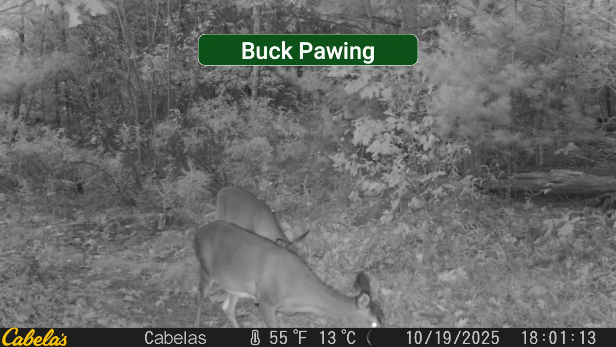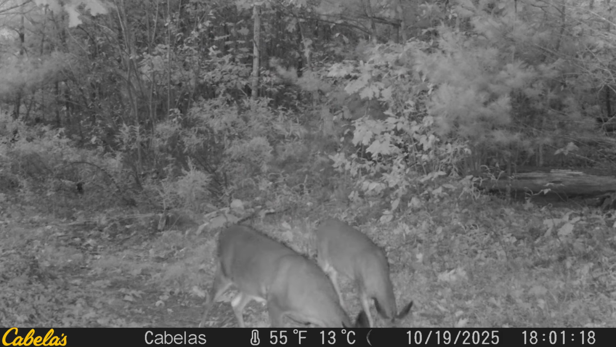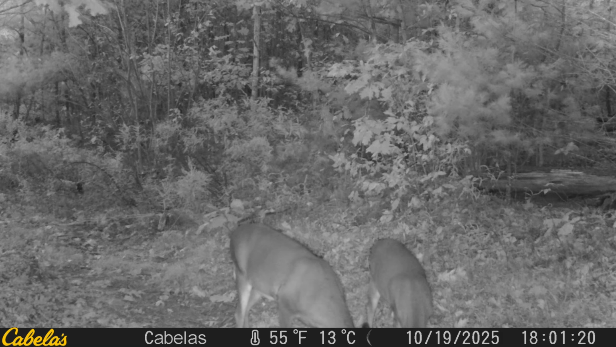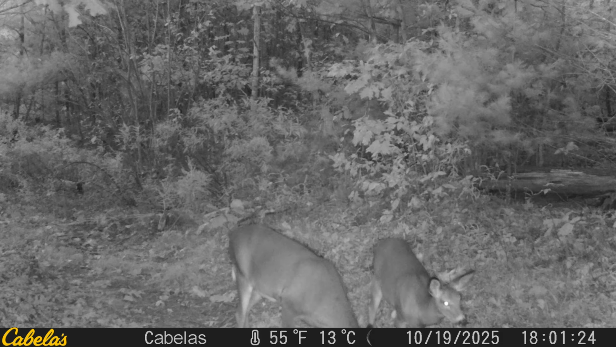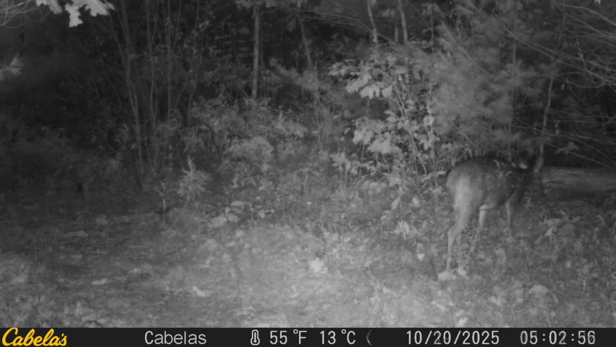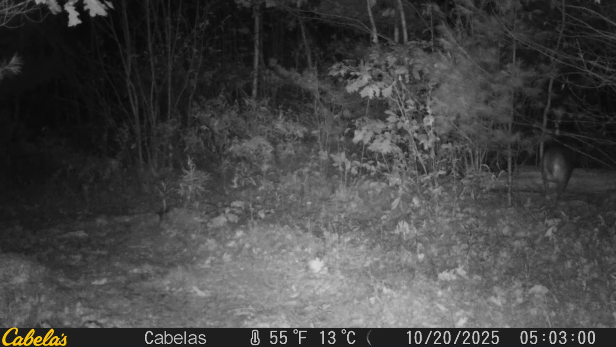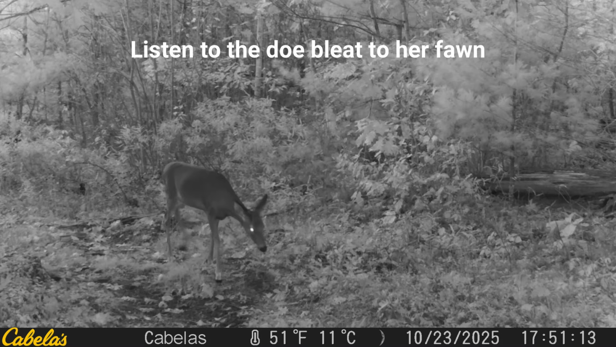This is the buck blind site, and this is a doe and her fawn. They come through a couple of times. In a couple of clips from here, I want you to listen because you'll be able to hear the doe bleating for her fawn. I have no idea what they're eating right there. There's literally nothing except for pine needles and some crappy grass, but maybe they thought it was appetizing. Here's the clip coming up.